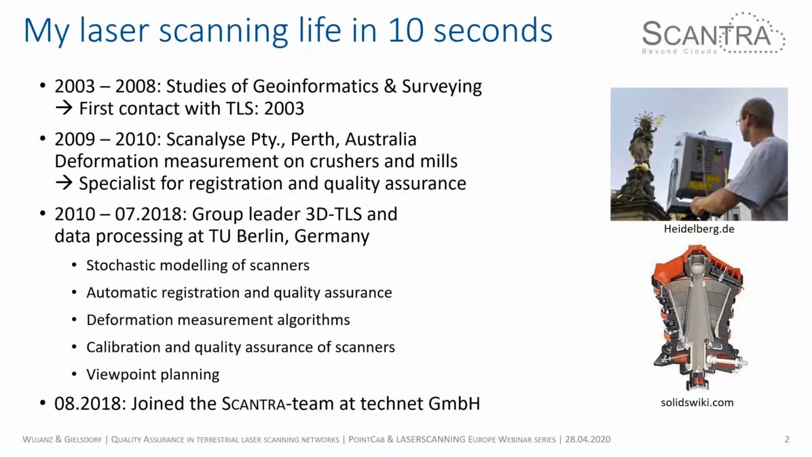Before we start, I'd like to introduce my laser scanning life in 10 seconds. In 2003, I studied geoinformatics and surveying, and I was given a magic box, a Cyrax 2500 scanner, and that was my initial contact. I haven't done anything else since then.